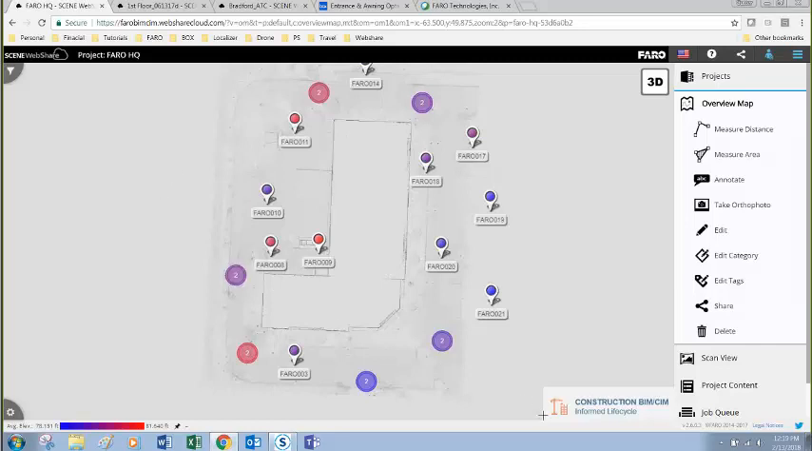Also from this overview map, you may notice the little icon, Construction BIM Sim Informed Lifecycle in the bottom here. This is a custom logo that can be changed or customized to fit your company. So you could imagine your own company logo here in the corner.